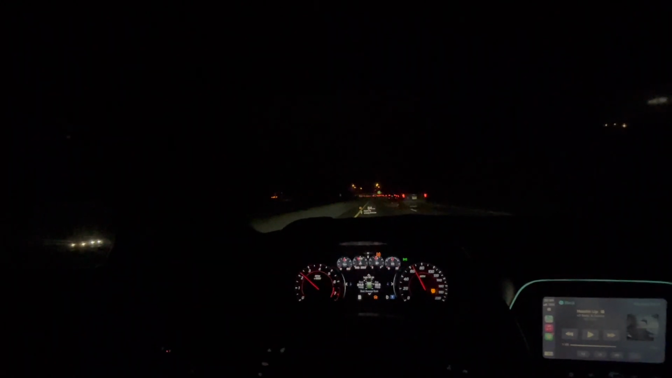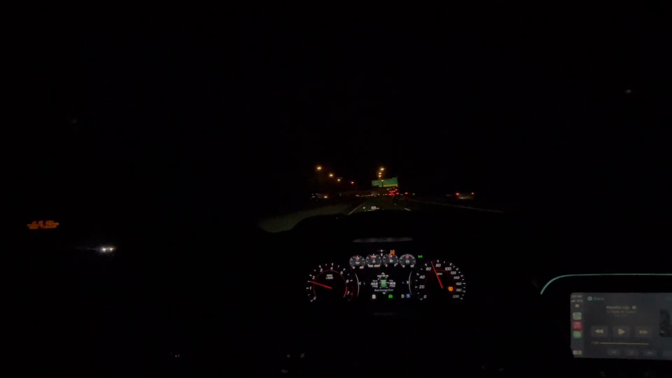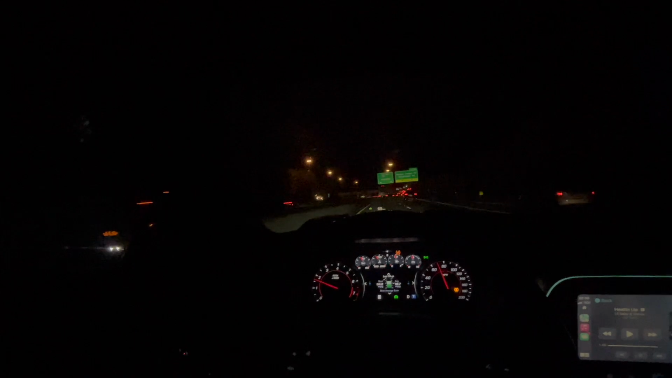Better not get over, because I know you see me. Oh, I hate Atlanta roads. Damn, what the fuck is that? A Jaguar? SUV? That's another Challenger up there.